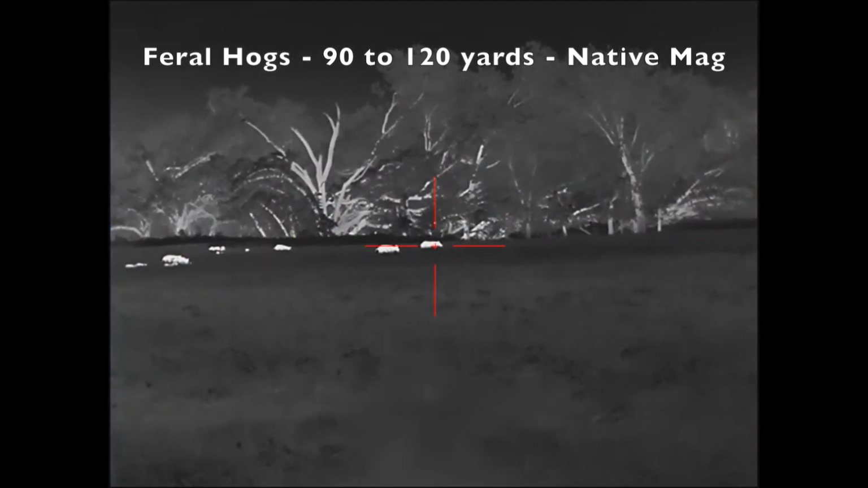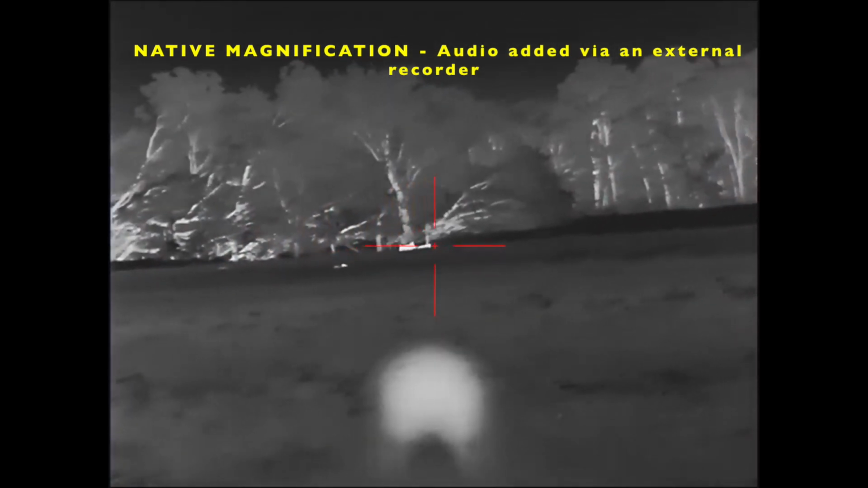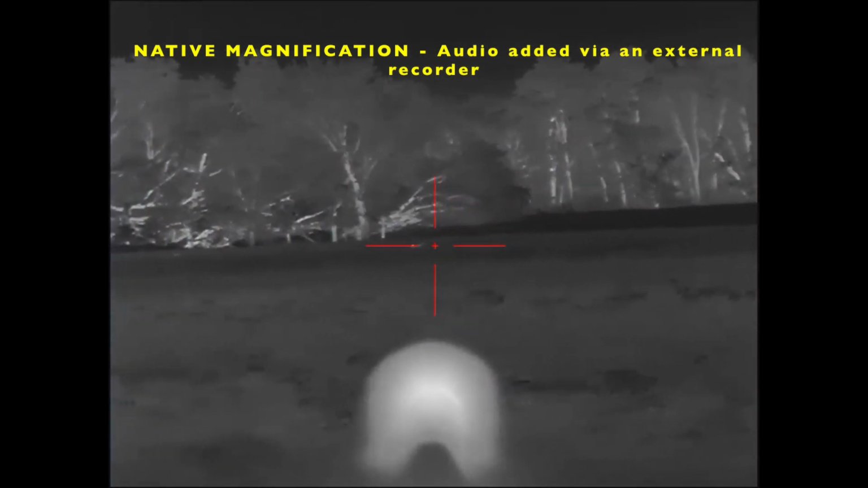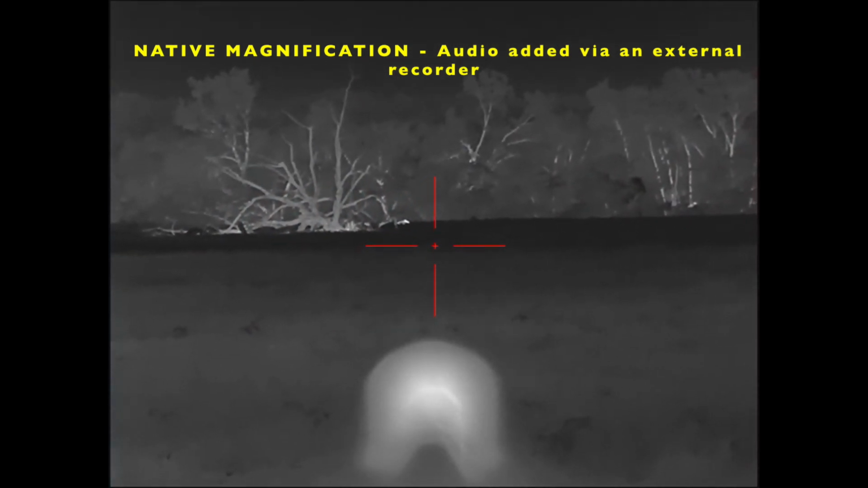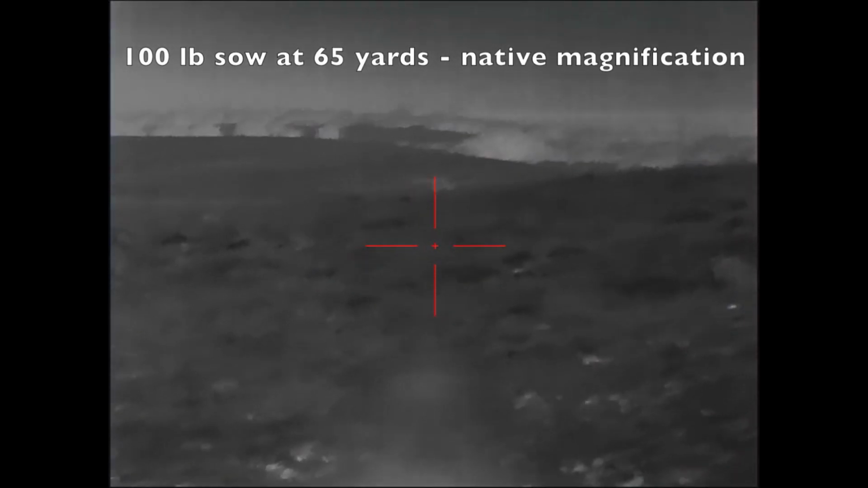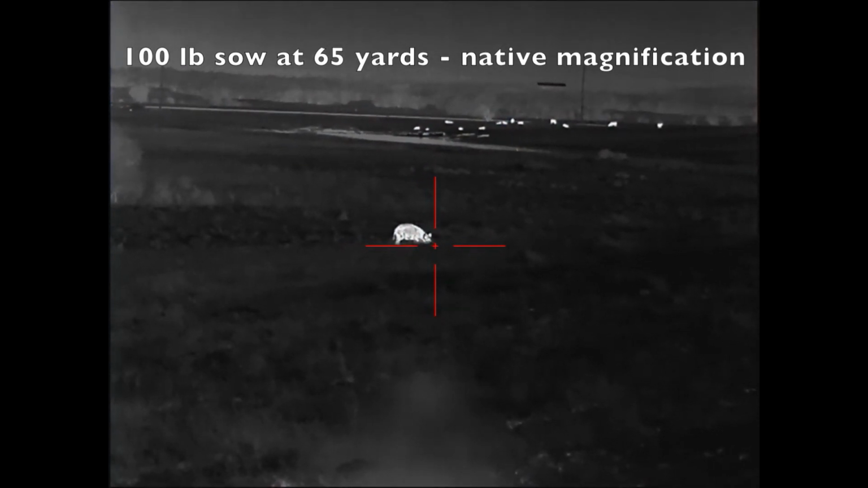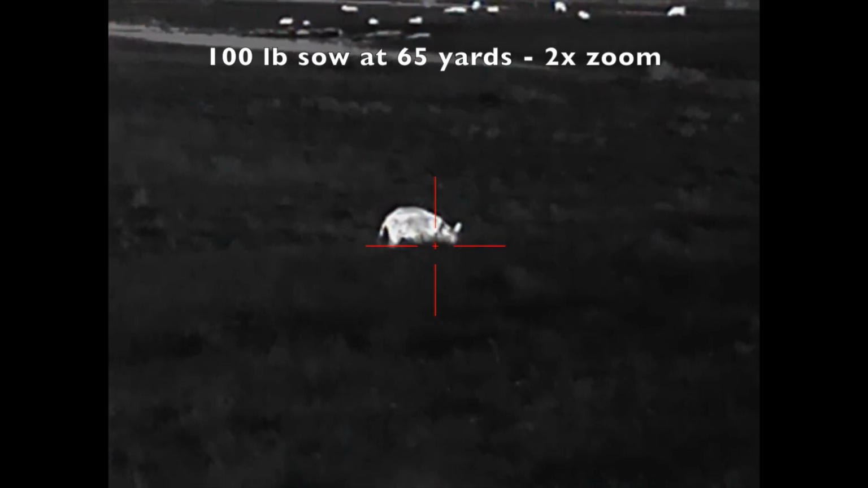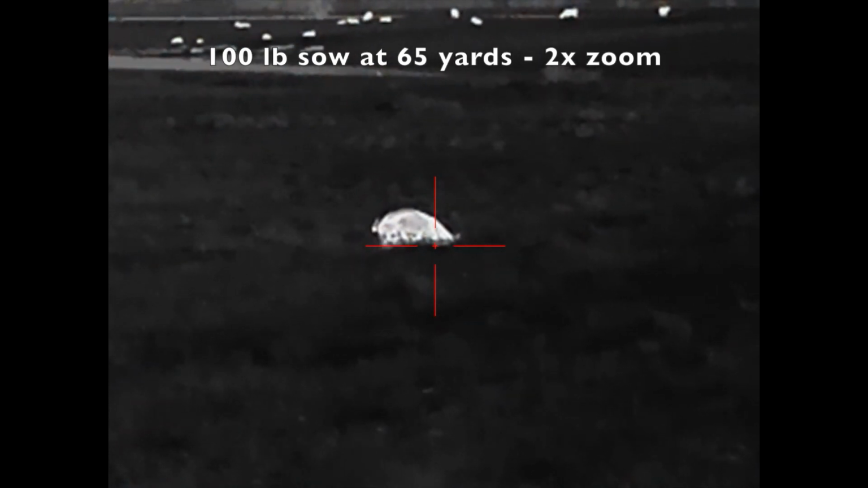Shooter ready? Shooter ready. 3, 2. Dagnabbit. Okay. 3, 2, 1.